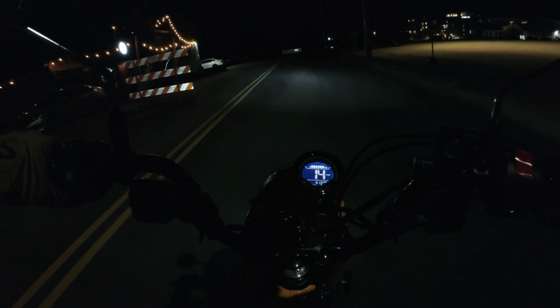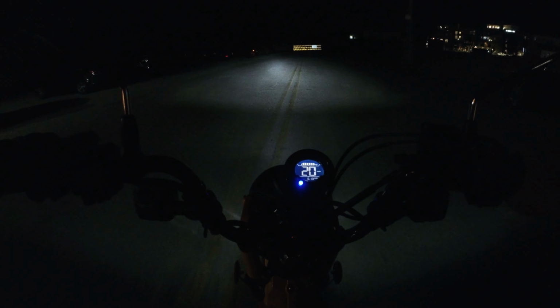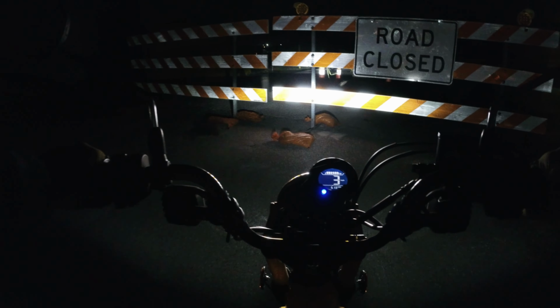I do wonder what the impact has been to the businesses down here, because this through road being shut down, I assume makes a lot of these places not get as much business. This is completely blocked. I don't think I can even fit this thing through. Well, I guess I'll go look on the other side.